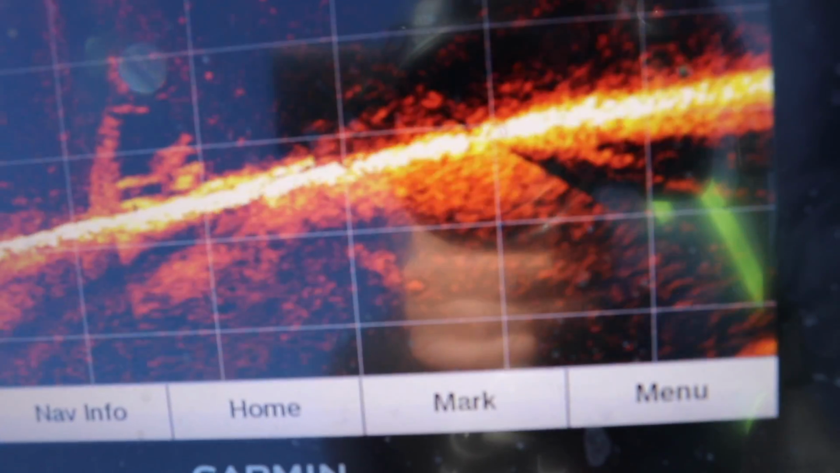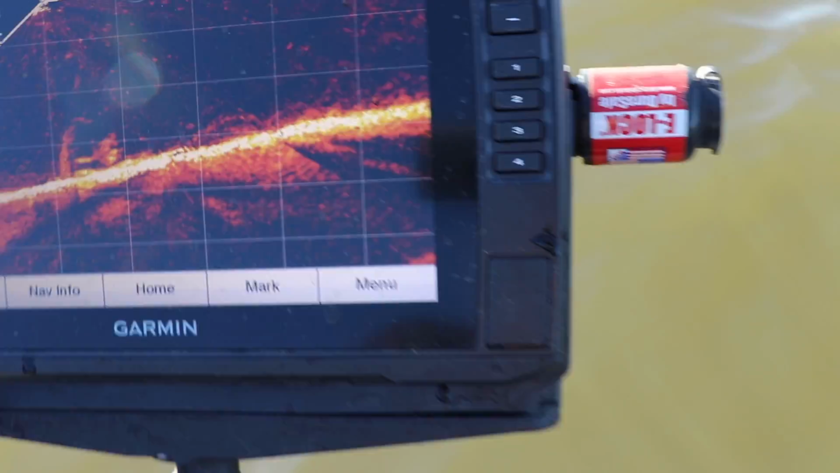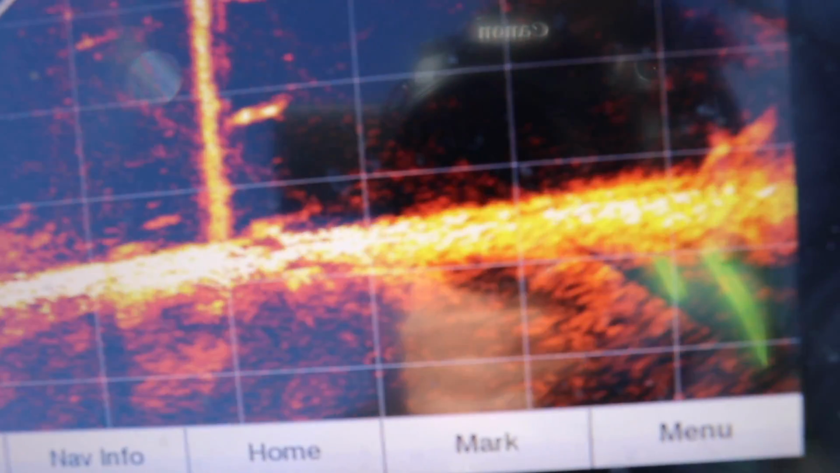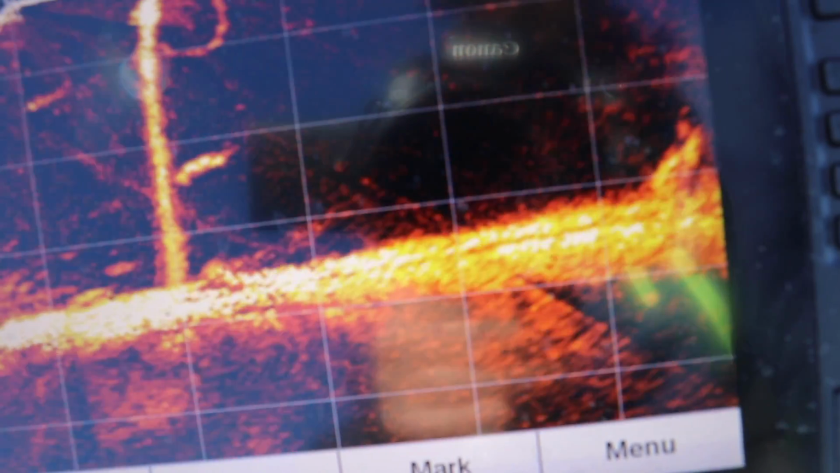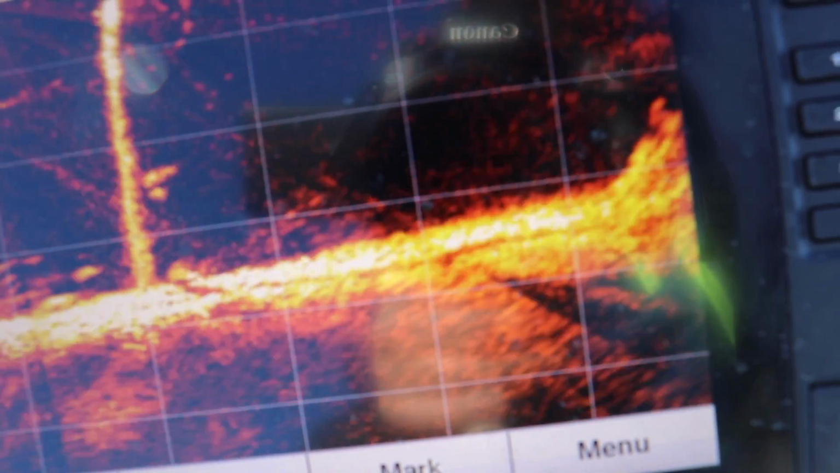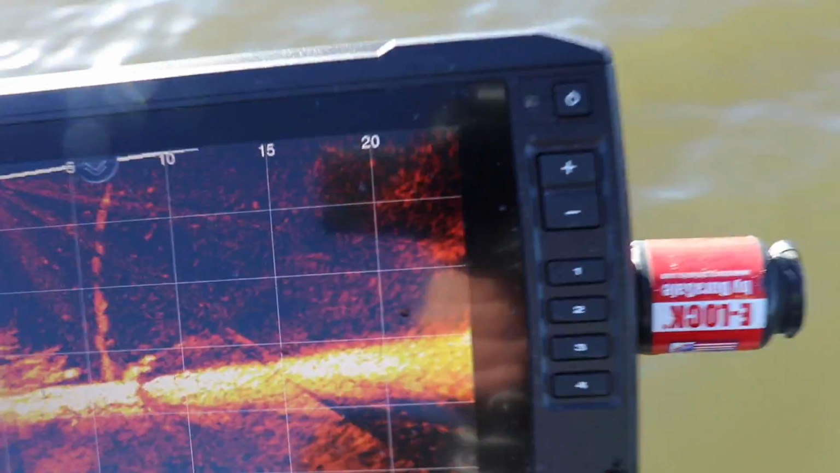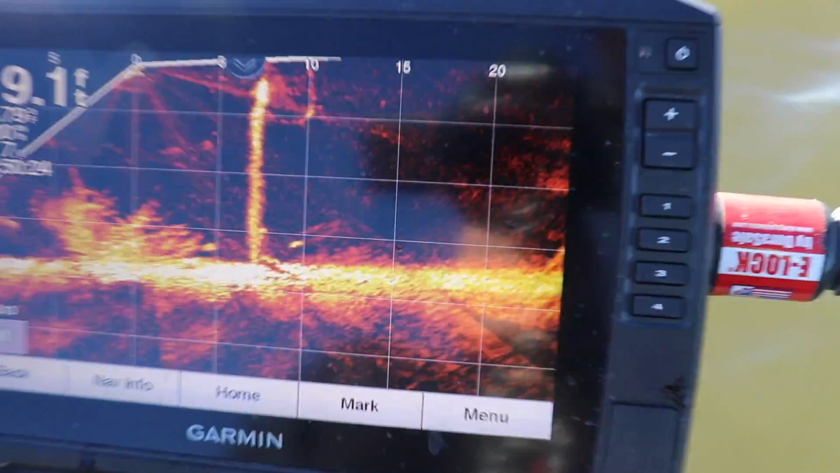Pretty cool. I need someone in here holding this thing. I'm by myself. Not ideal. Horrible video, I'm sorry. Look at them crappie way up there. I'm gonna drop it past their face. Look at that. Pop, pop. I'm just jigging it over their heads. Go back down here. Ooh, he followed it. He followed it. Pretty amazing, guys.